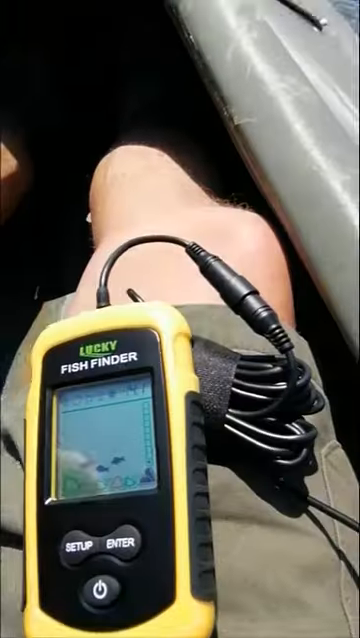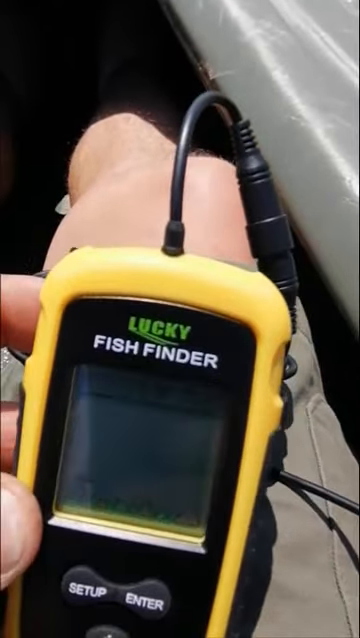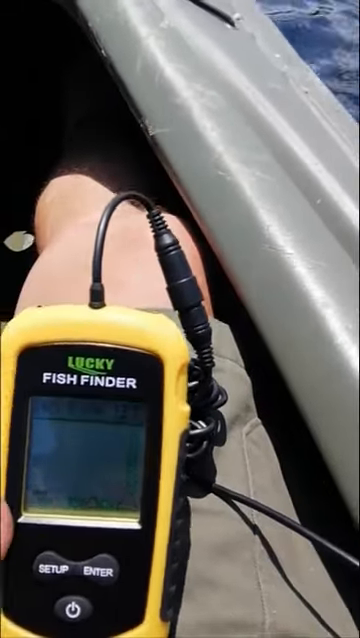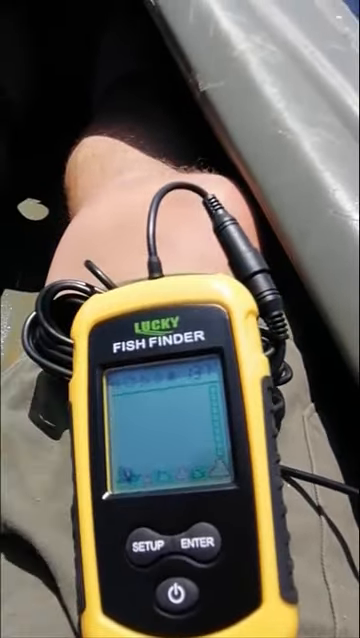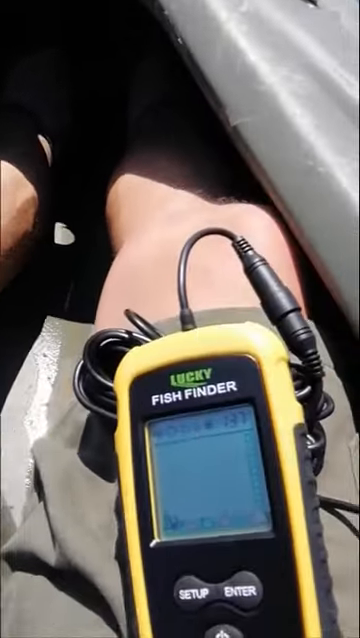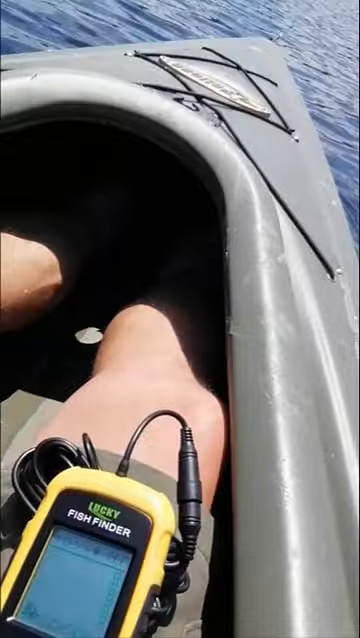Just a second. So you can probably see that the alarm is going. You can see the fish symbols at the bottom of the screen there. And we're in about 13.7 feet of water. I think you can see that. So I gotta say, all in all, the thing is reading within a few inches very accurately. I did throw a line down here and measure it. I'm just paddling around here aimlessly.